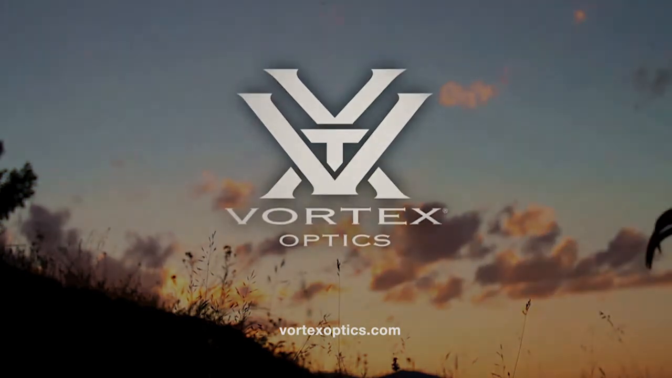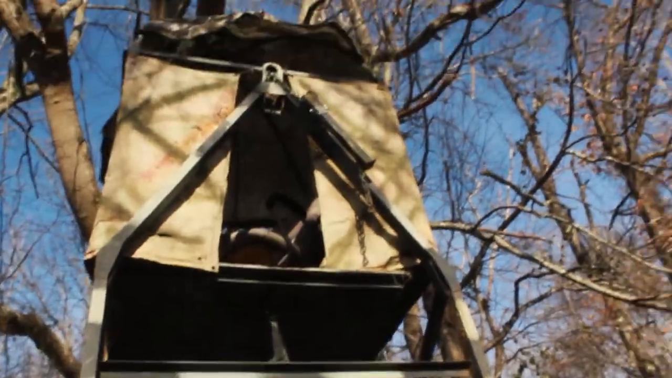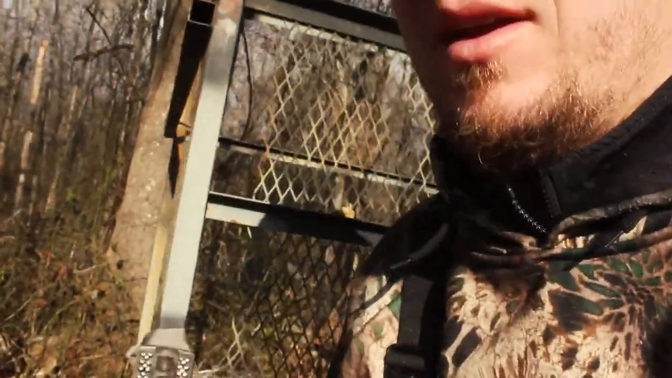Welcome to the Vortex. Right here we have one of our trailer blinds overseeing this big green field, and it blends right in. This is the Moultrie A20i. I think they make the 30i's and 30s now, and that's what I run a lot of. But the 20i is an awesome camera too. All these cameras from Moultrie, I really believe in.